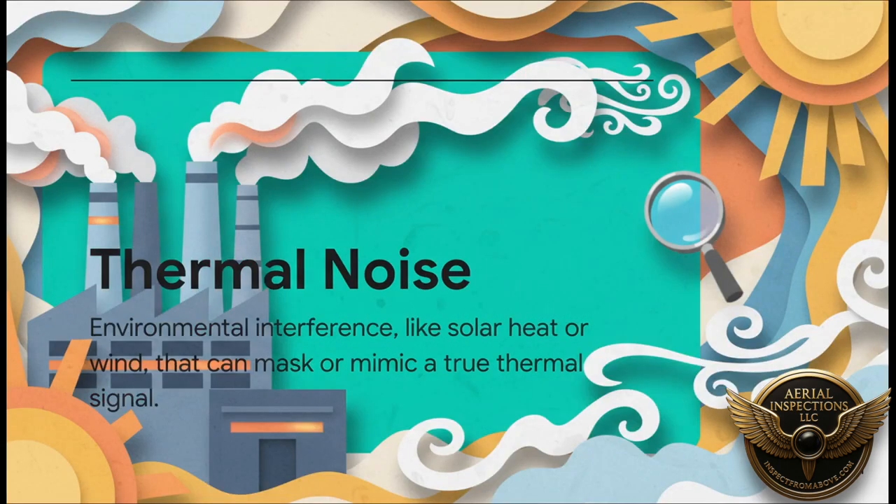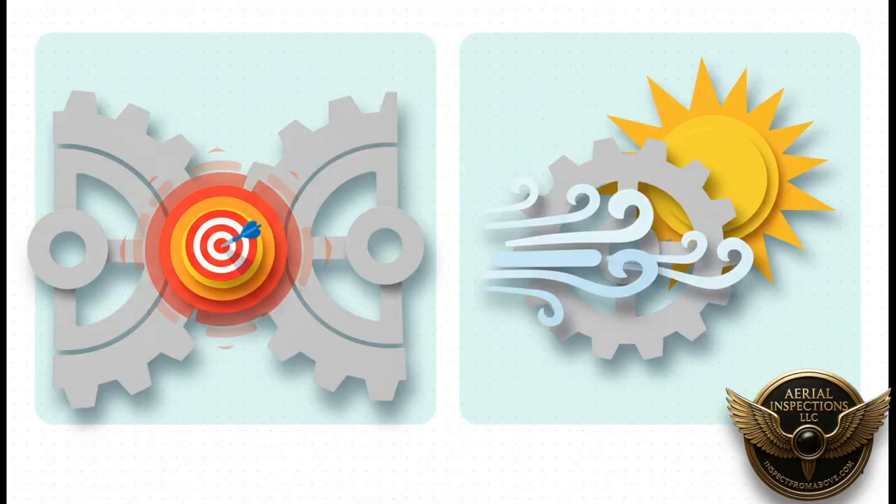But here's the problem. The world is full of other heat sources, and we call all that stuff thermal noise. This is all the reflected heat from the sun, the cooling effect of the wind, even heat bouncing off other equipment nearby. This noise can completely drown out, or even worse, fake the signal that we're desperately trying to find. And this really breaks it down perfectly. The signal, that's what's happening inside the machine. High resistance, friction, you name it. The noise, on the other hand, is everything happening to the machine from the outside. The sun beating down on it, wind blowing across it. The thermographer's entire job is to somehow filter out all that noise to find the one true signal.